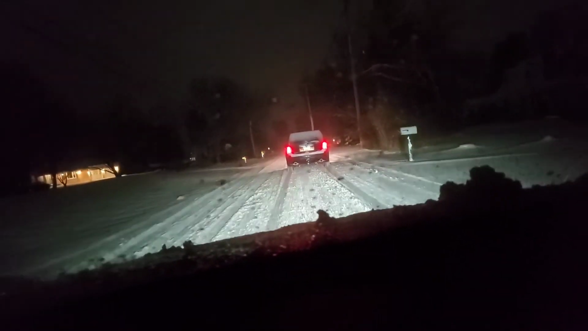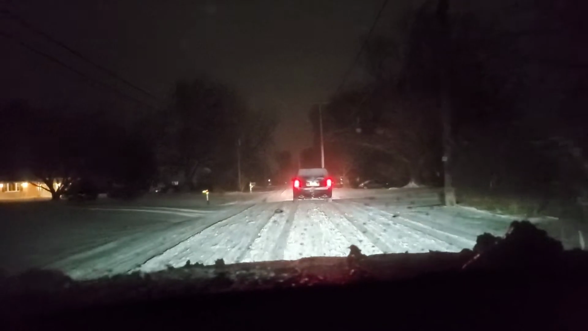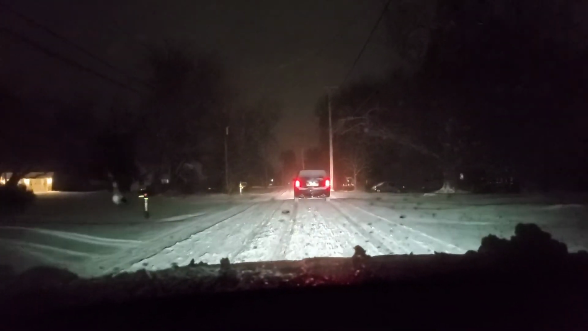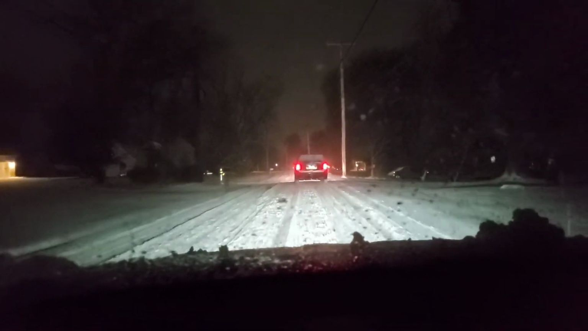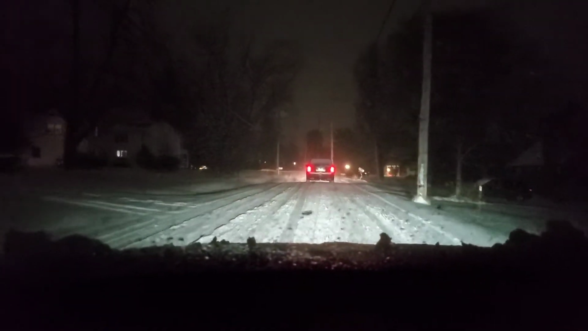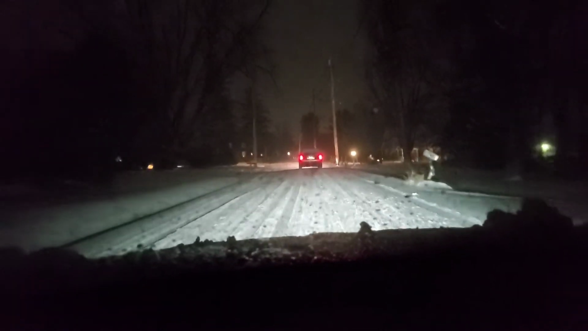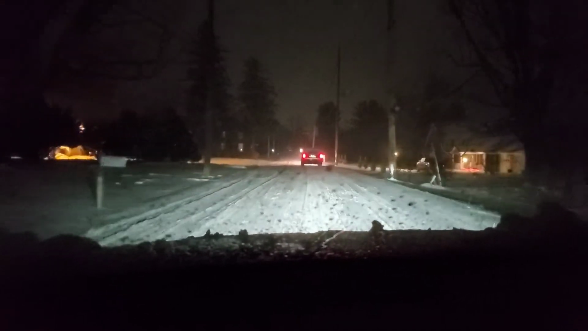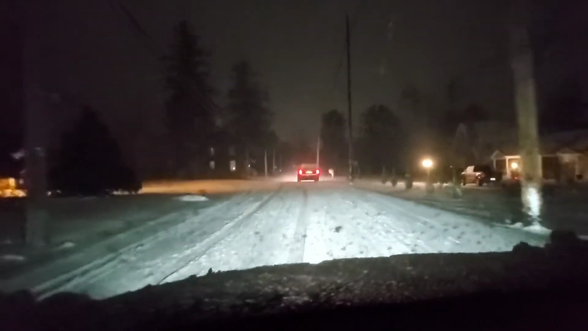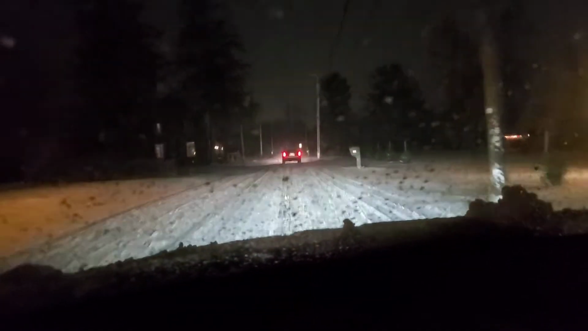I'm just following the tire marks of the truck in front of me. That truck's tires are slipping, mine are slipping, because the snow on the tires has frozen into ice, and the road below the snow is black ice. So the tires are slipping continuously. Temperature outside is 25 degrees Fahrenheit.